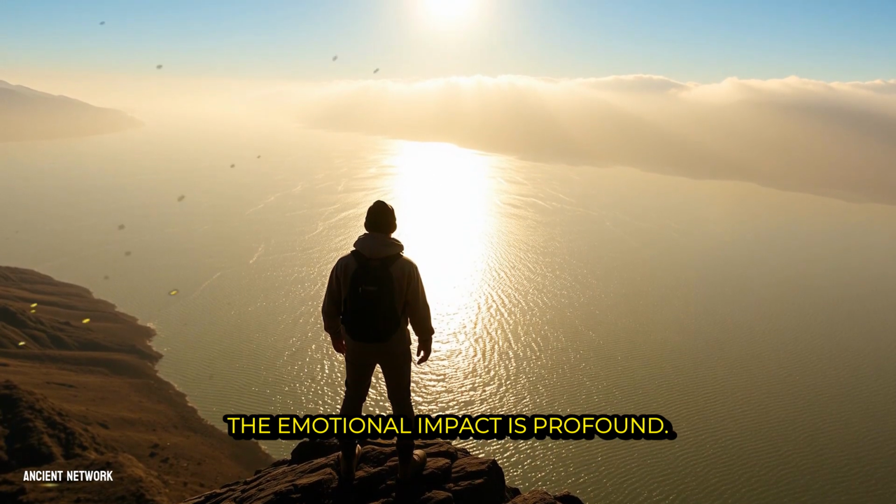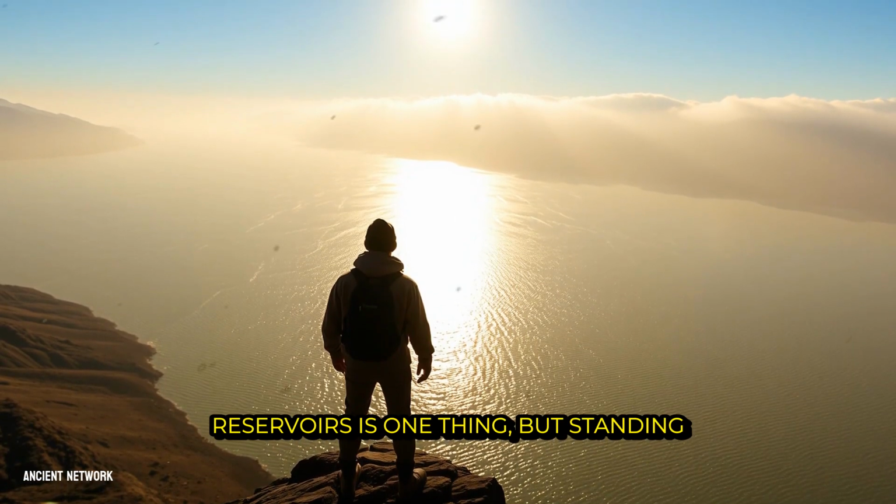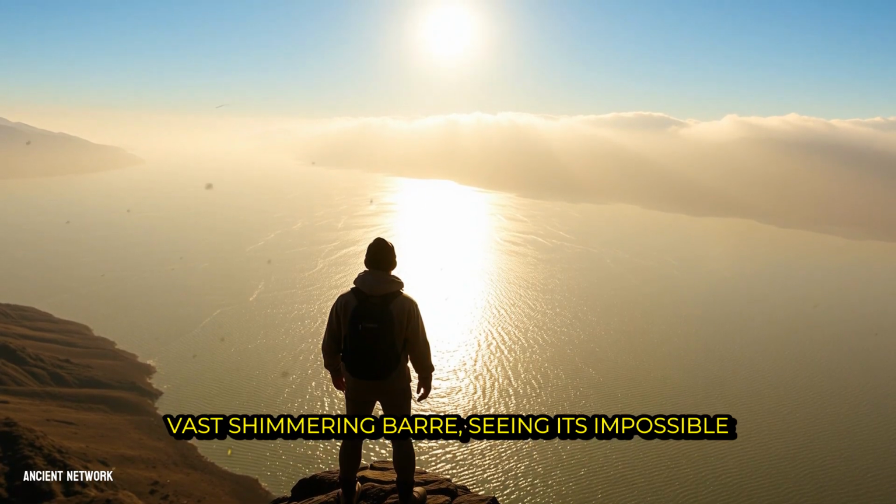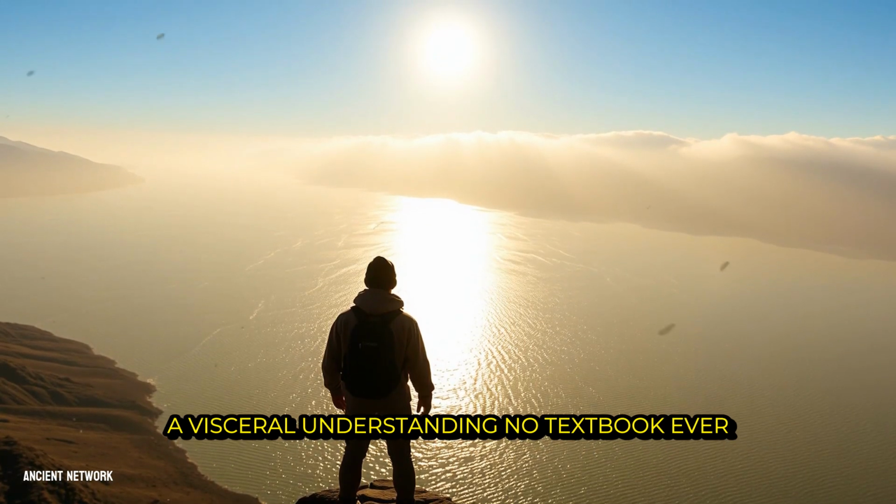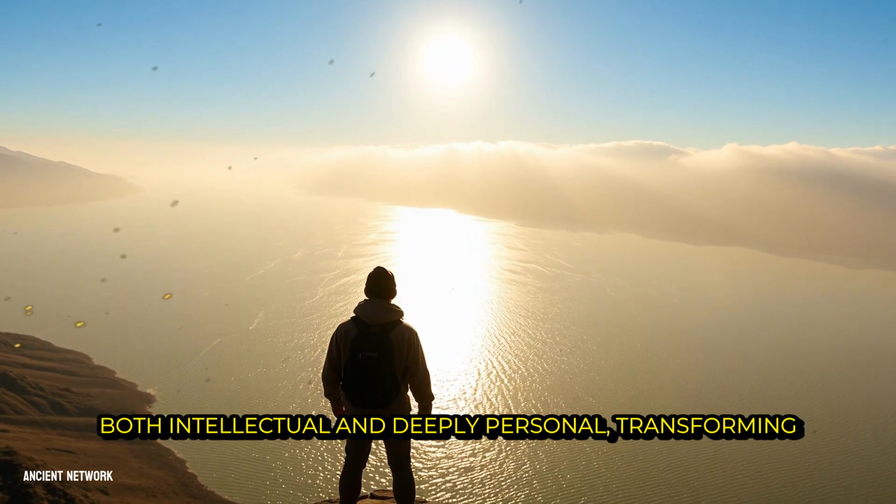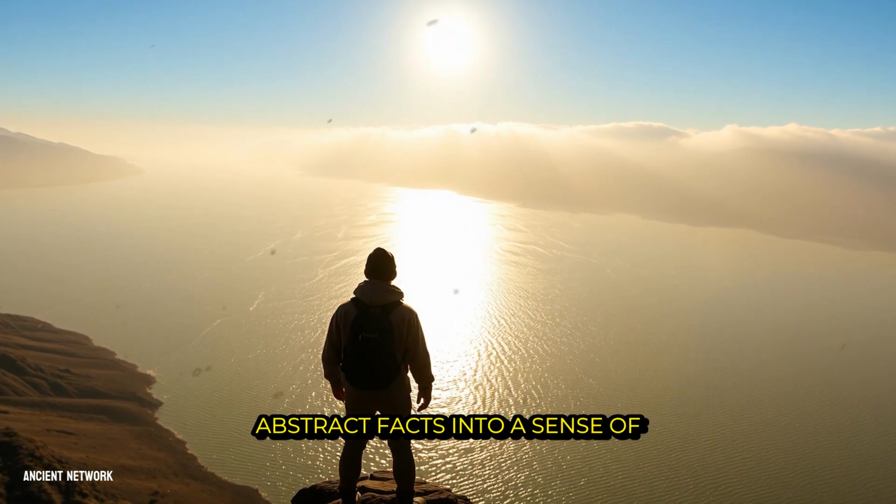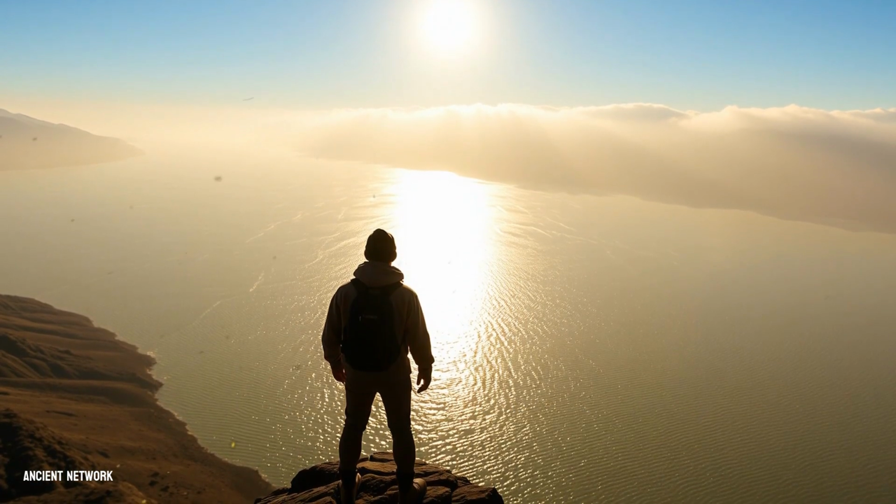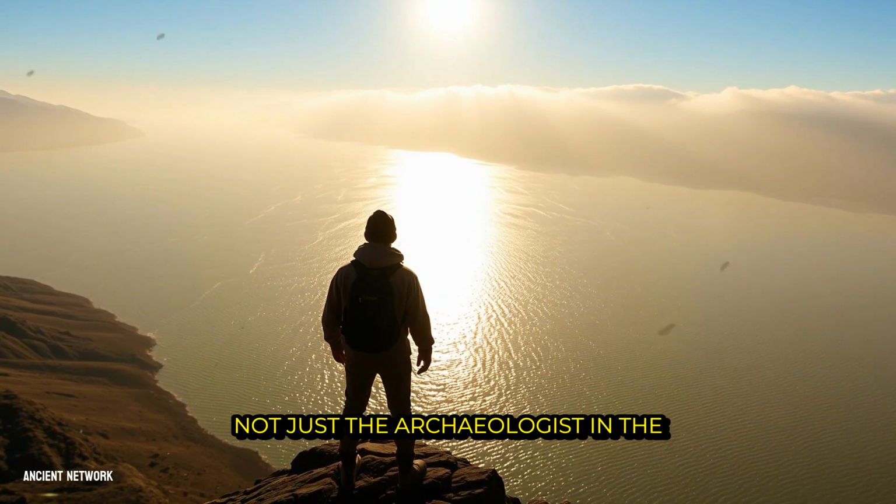The emotional impact is profound. Reading about the size of Angkor's reservoirs is one thing, but standing on the virtual edge of that vast, shimmering barray, seeing its impossible scale stretch out before you, creates a visceral understanding no textbook ever could. It fosters a connection that is both intellectual and deeply personal, transforming abstract facts into a sense of place and presence. This technology democratizes wonder. It makes the thrill of discovery accessible to anyone, not just the archaeologist in the field.